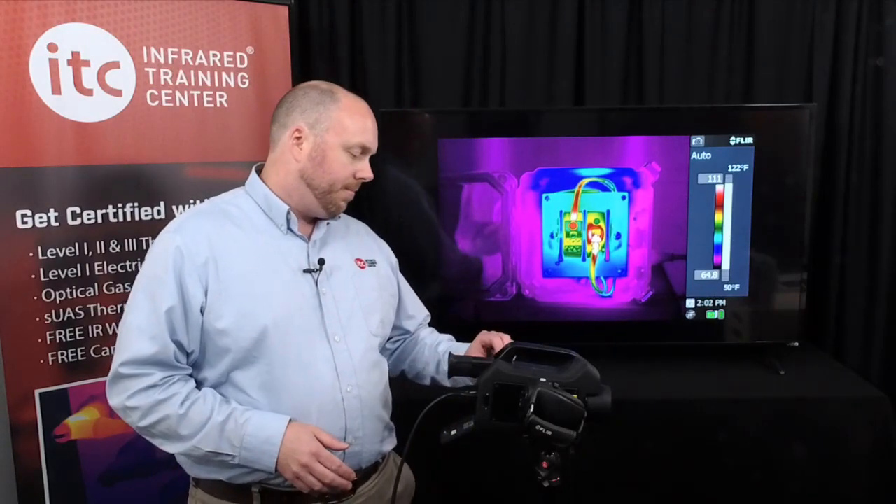Having the correct date and time entered into your camera is important for proper documentation and record keeping. These values are tied to each data file when you save a thermal image and cannot be changed after saving. To set the date and time, turn the mode wheel to Setup.